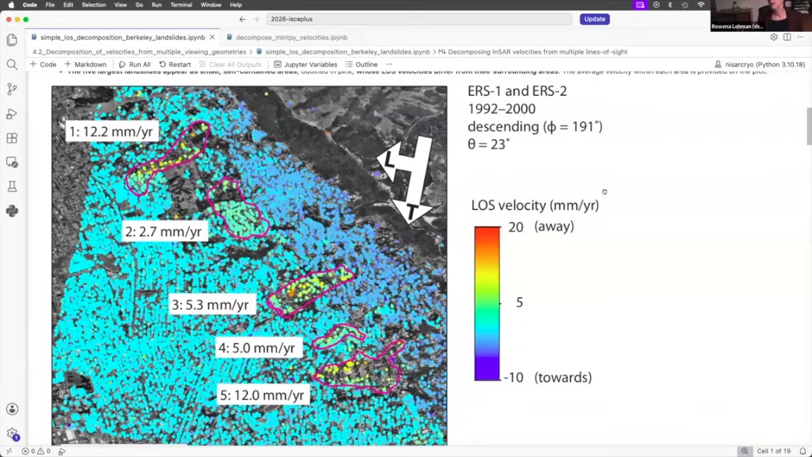Okay, so the other thing to note in these figures is that you've been given the geometry of this arrow that tells you which direction the satellite's moving in. This T direction here is the traveling direction of the satellite. In this case, we're looking at a descending track that's moving towards the south.